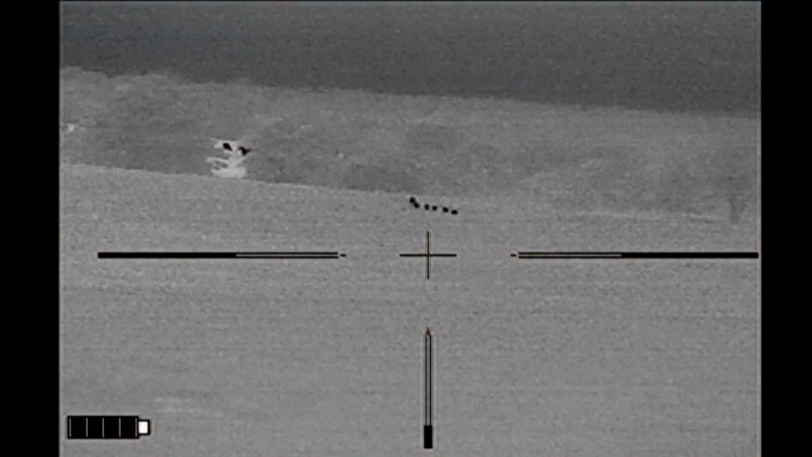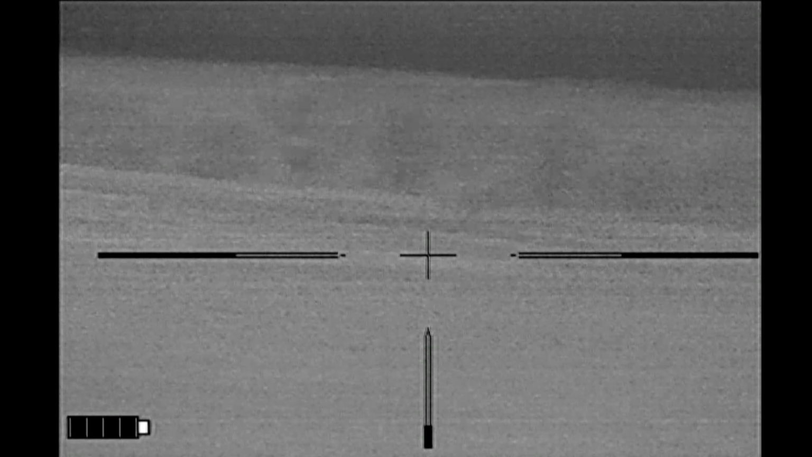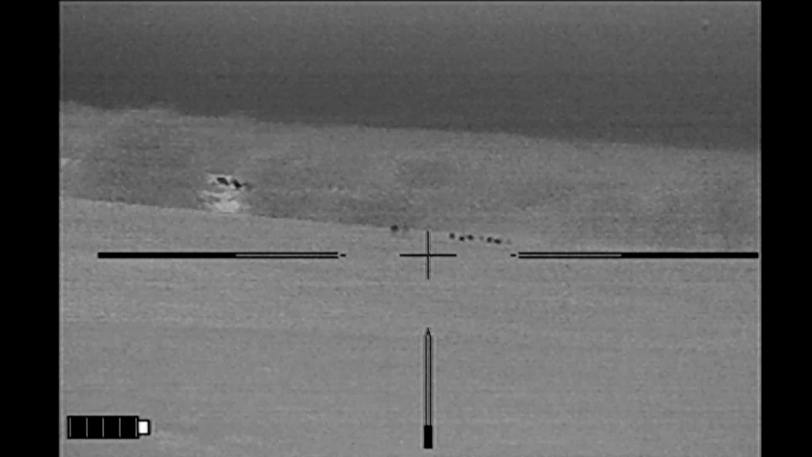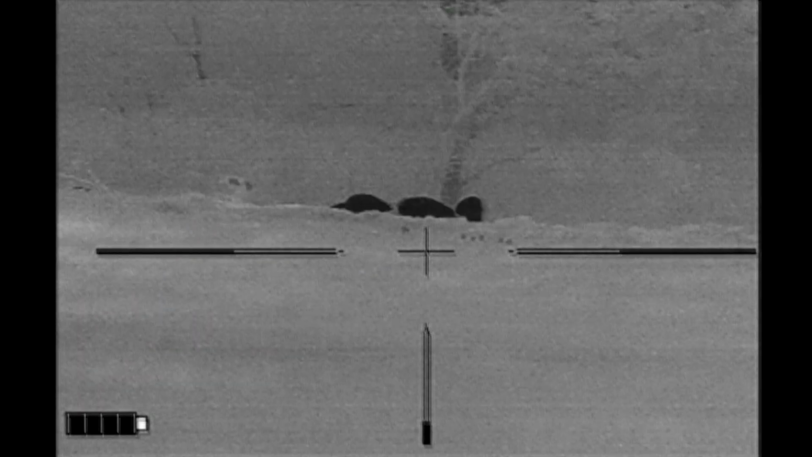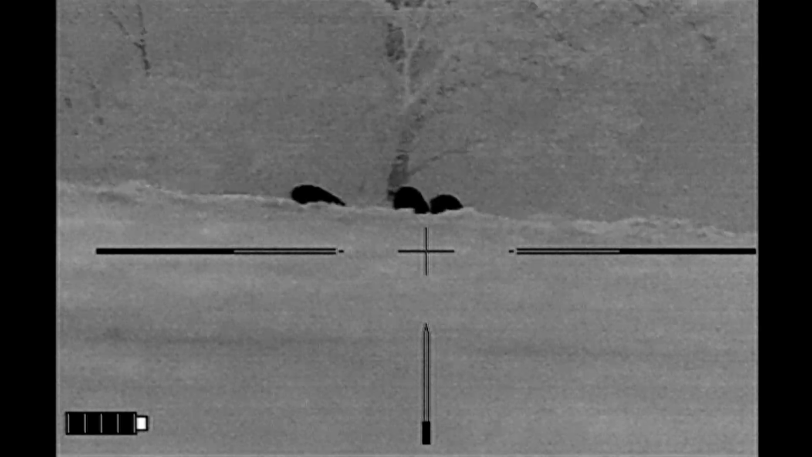I was back to check on a property where the landowner had fixed the field after the rooting from last week. And while I was waiting for some hogs, I saw this sow and her little piglets, or shoats, come running by. Now the wind should have been blowing towards me in the direction that you see here, but instead the wind was actually out of the opposite direction, blowing towards the hogs, and I chased these hogs all over this field. My tracker said about 1,600 yards until I got to this point right here.